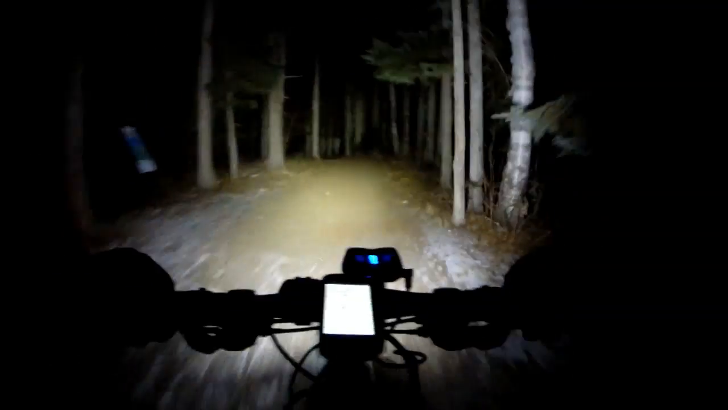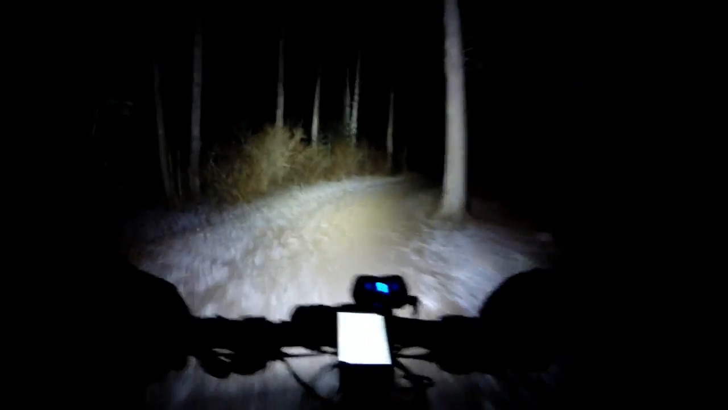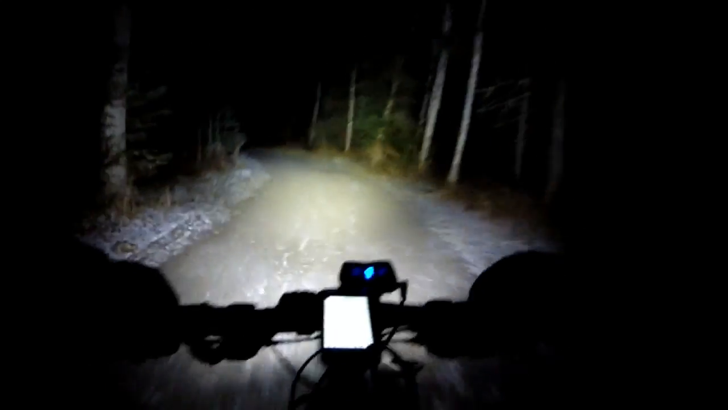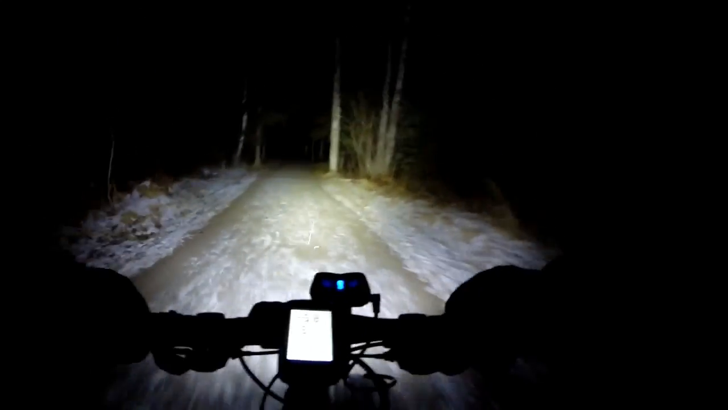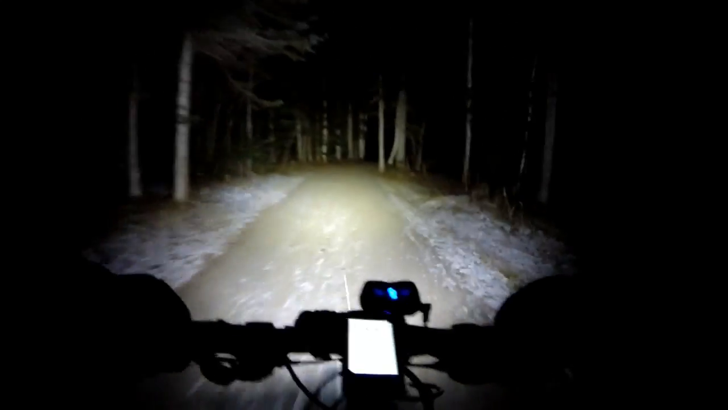Looks good. Looks damn good. Almost makes my headlamp unnecessary. There's so much light now. And these handlebar ones have more than enough throw for off-road situations. It's only when you start using them on road rides in the dark, black pavement, no lighting at all, like street lighting, you start going like 30 plus miles an hour.